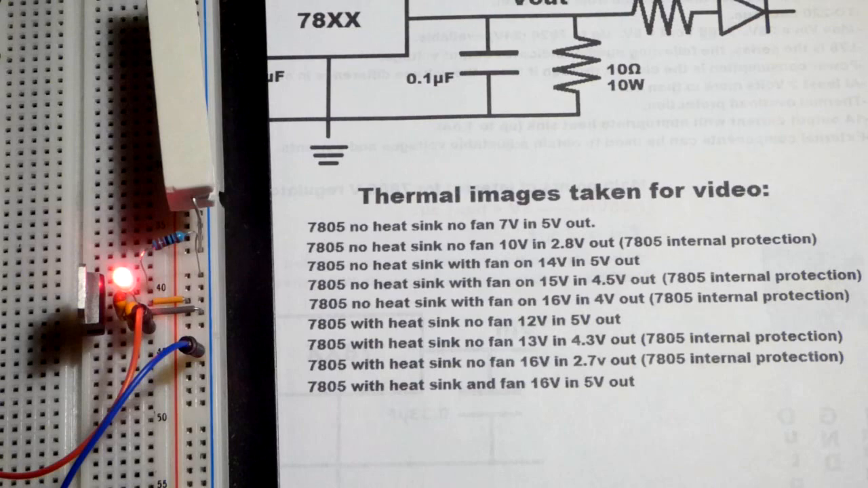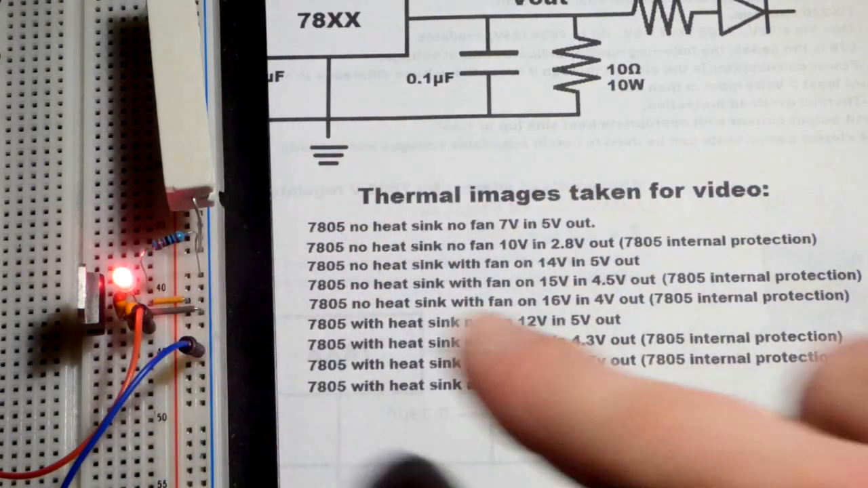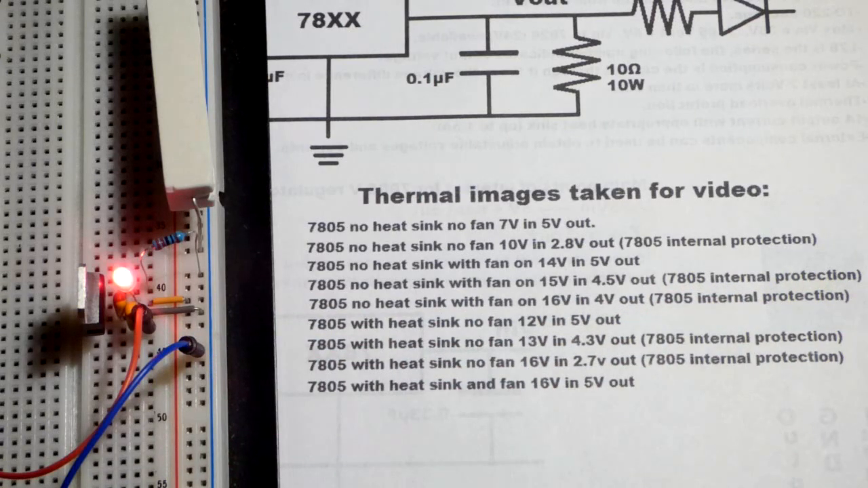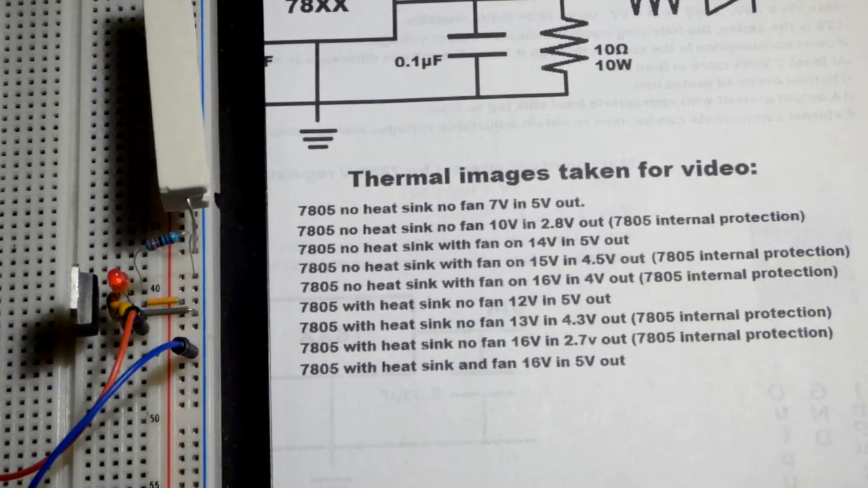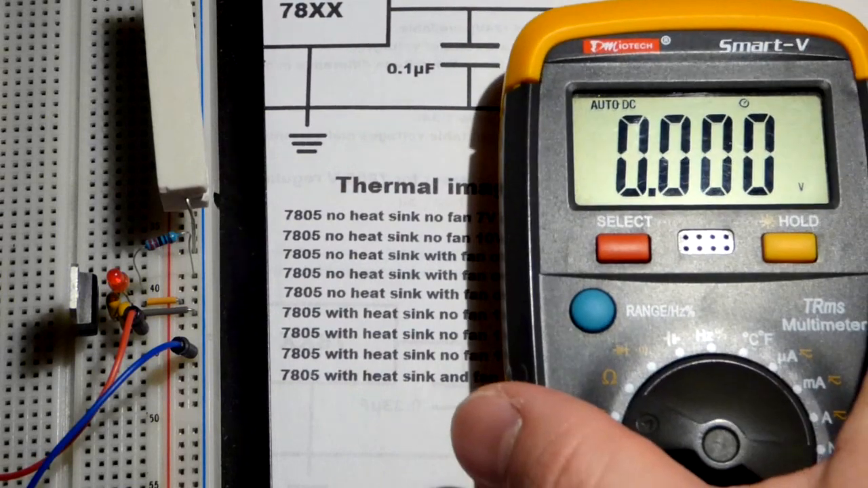We just found that at 9 volts we can hold the voltage steady, but 10 volts without a heatsink or a fan is too much for it. And so it's protecting itself, which is good. Now the fan does a lot better than I thought it would do. That's why I did the fan first.